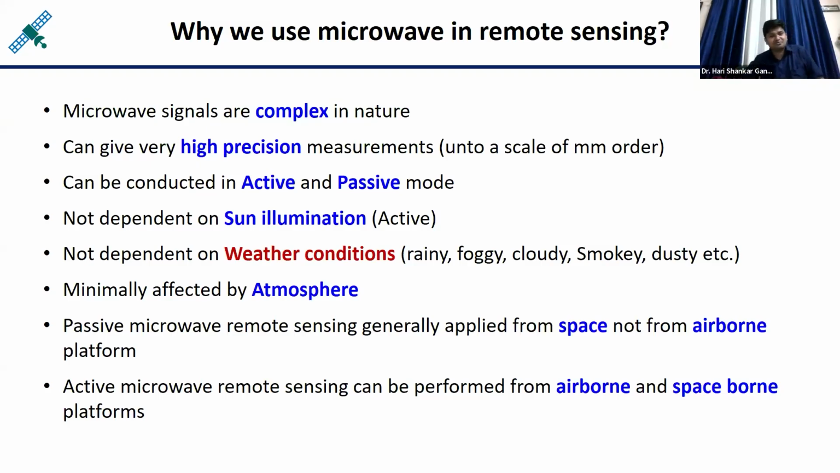It may happen in 5 minutes, in 1 day, in 1 week, 1 month, or 1 year. If it is happening in 1 year, that can also be measured from this phase difference. It means if any target on the earth surface is moving 5 centimeter in 1 year, that can be monitored from the phase images of the radar signals.